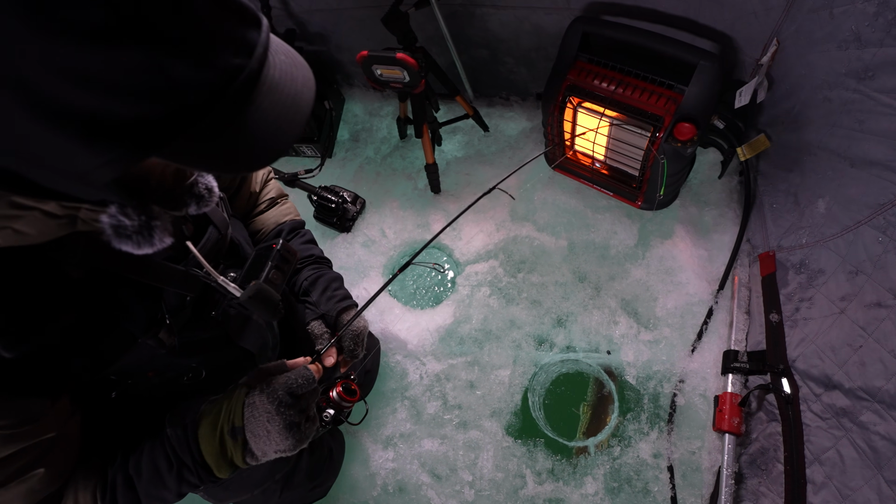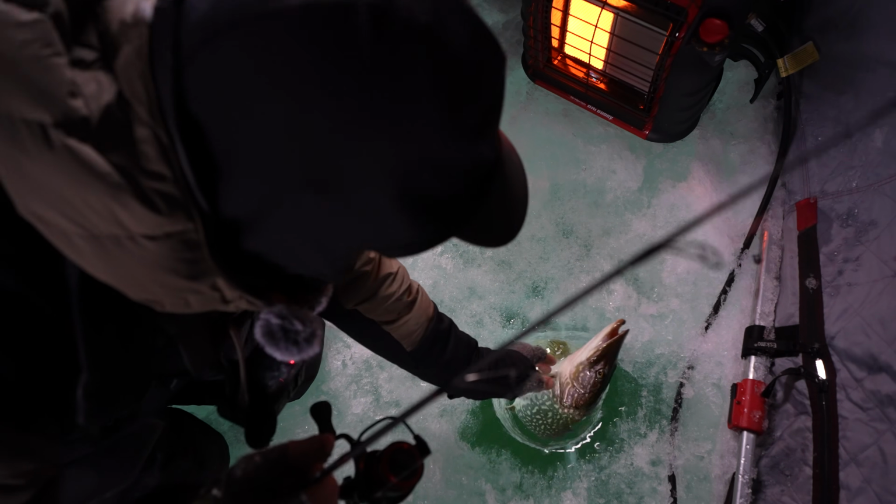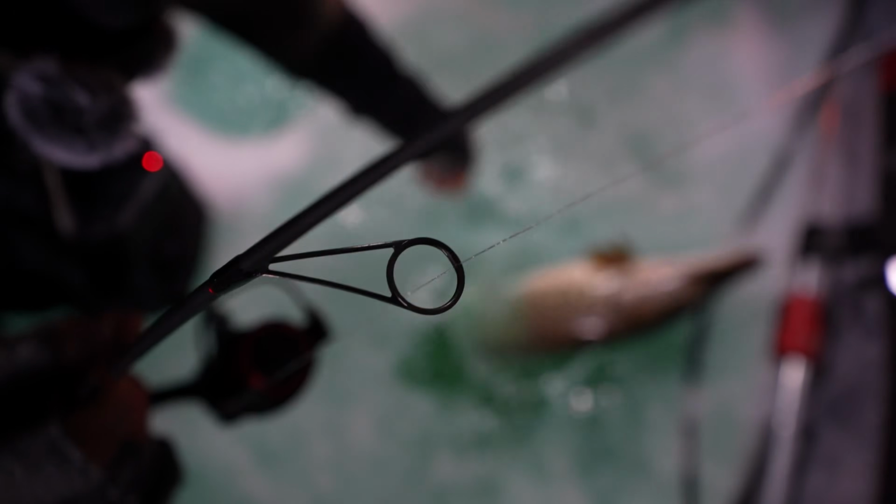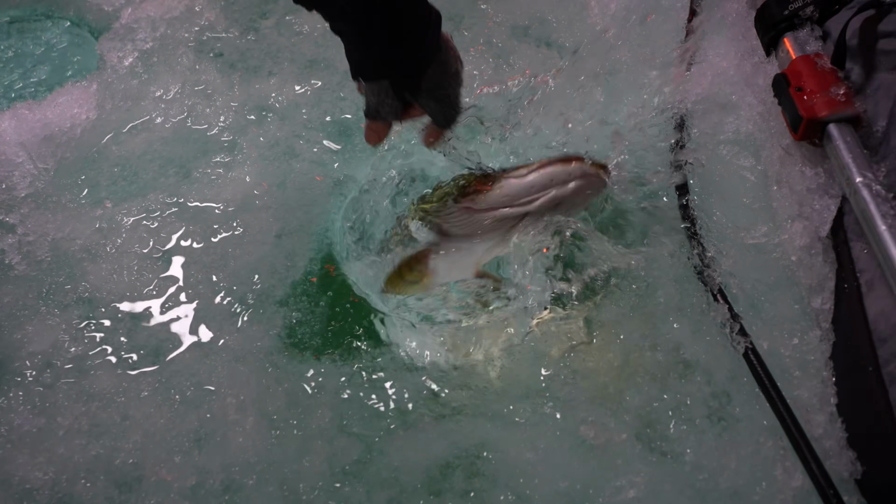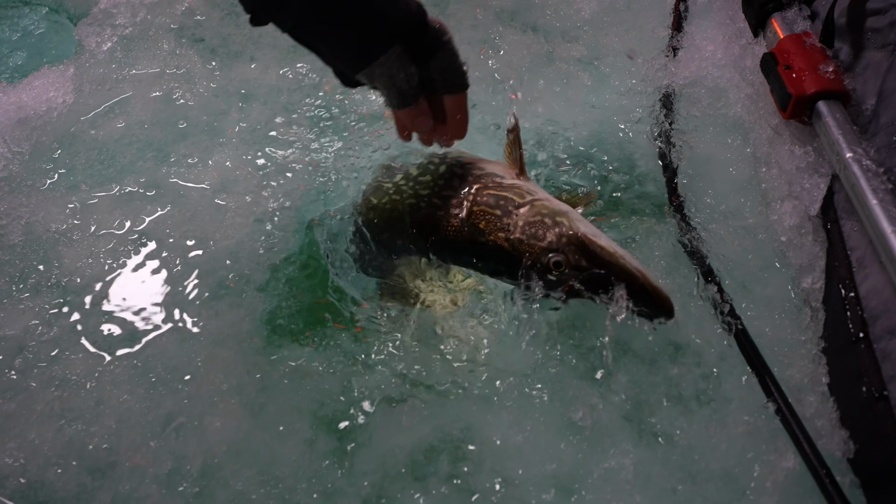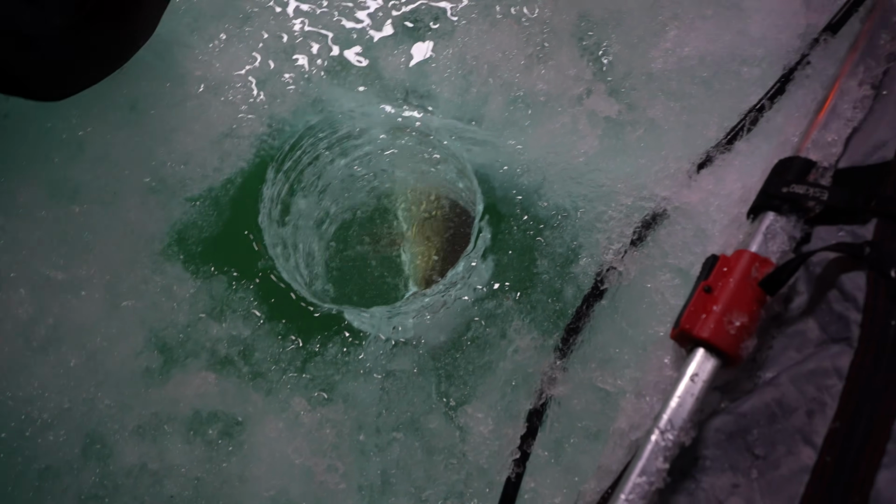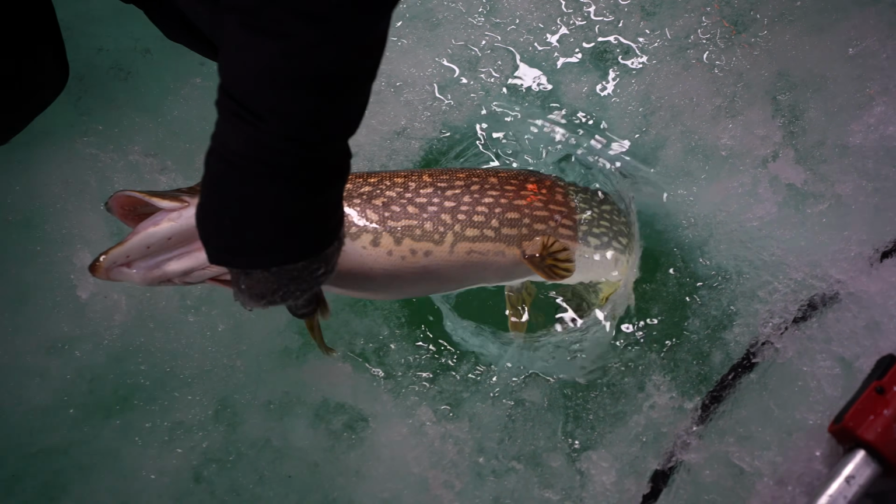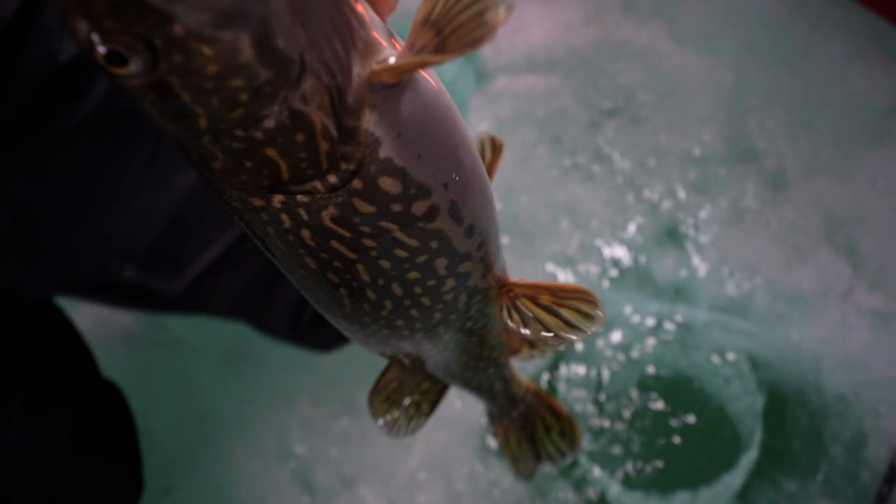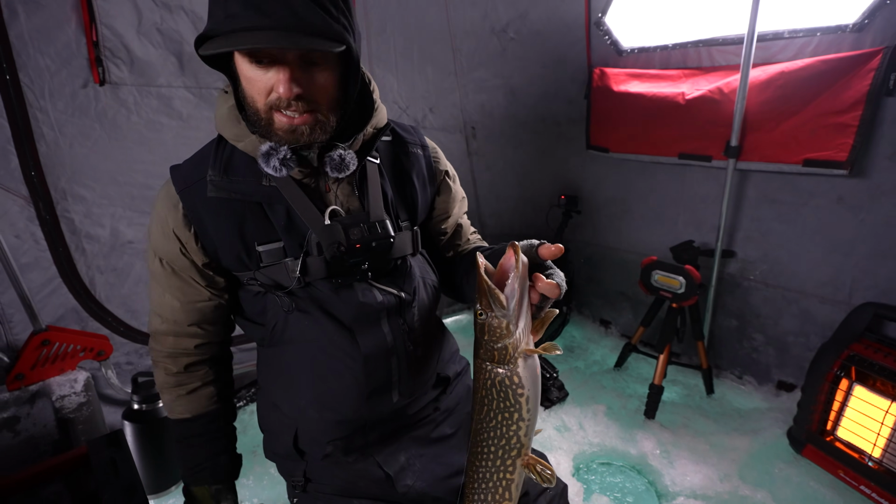Come here, buddy. Of course, you're going to be all wrapped up coming up the hole. There you are. There you be. Oh, he's angry. He's angry. Get out of the hole, buddy. Of course, you can't hardly grab him. Come on. Come on. Nice one. Oh, here we go. Nice fat pike. Walleyes, pike. We are on the fish, boys.